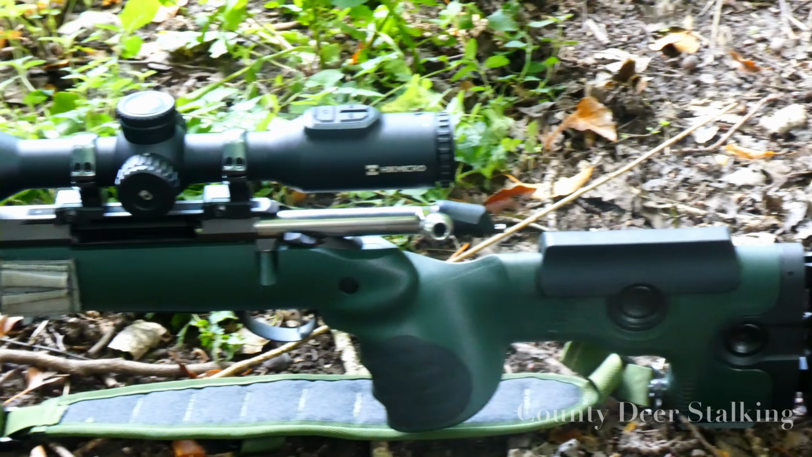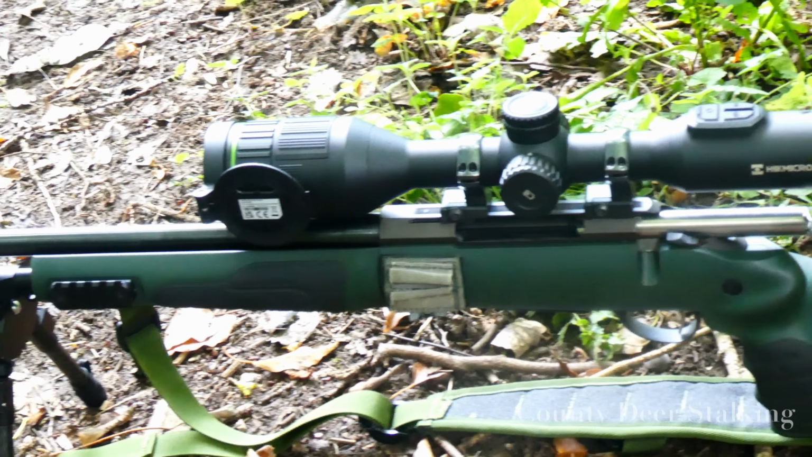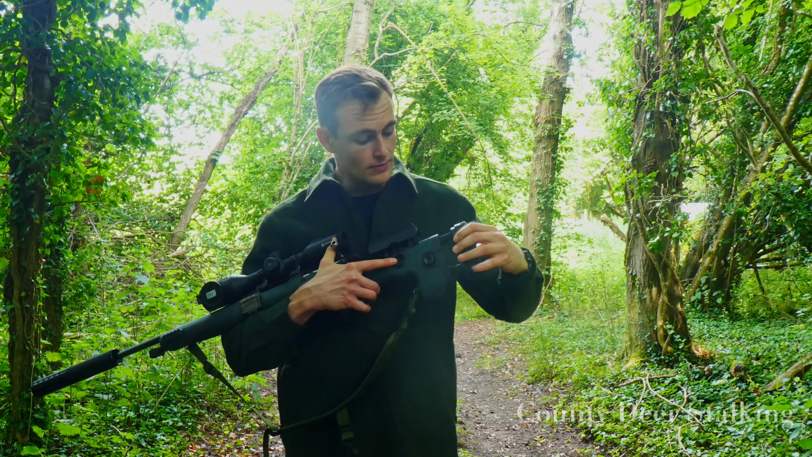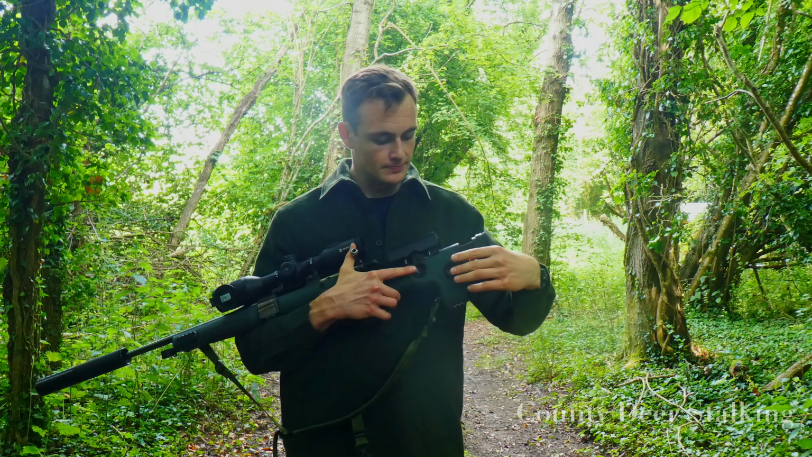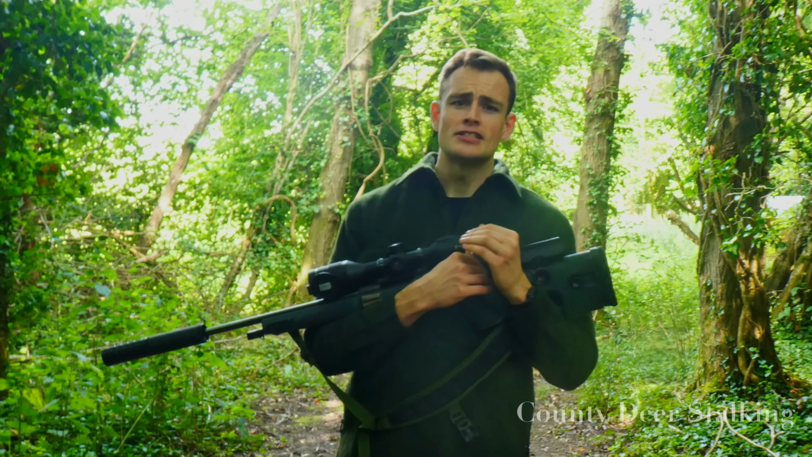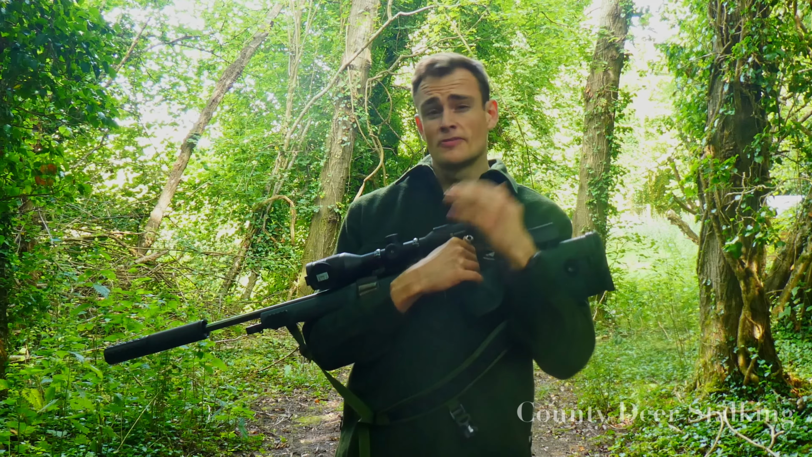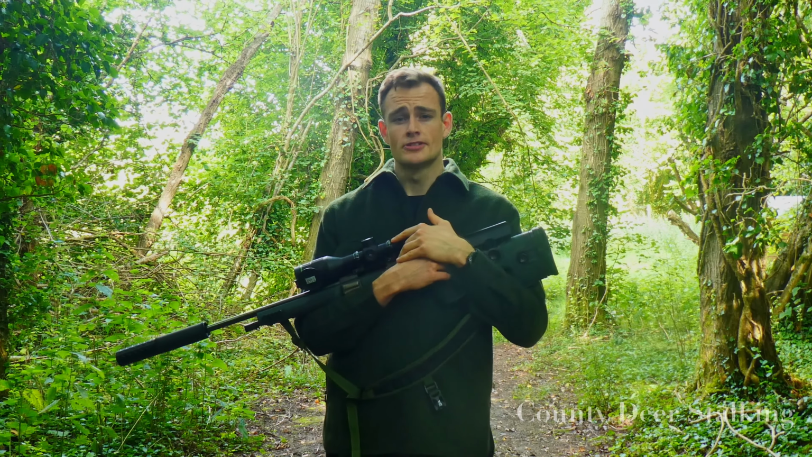So what the GRS Bifrost allows me to do as a taller shooter is make incremental changes or adjustments in the cheek rest and the butt pad. As you can see, this can be extended, which is great for a taller shooter like myself. Also, as a predominantly left-handed shooter, the Bifrost canted pistol grip offers superior ergonomics compared to the basic stock that you'd usually get with the rifle, which provides me ultimately with a more comfortable shooting position in those crucial moments.